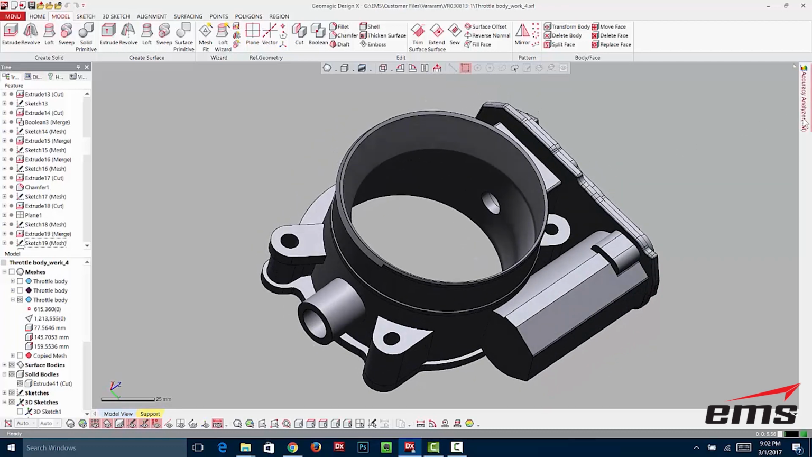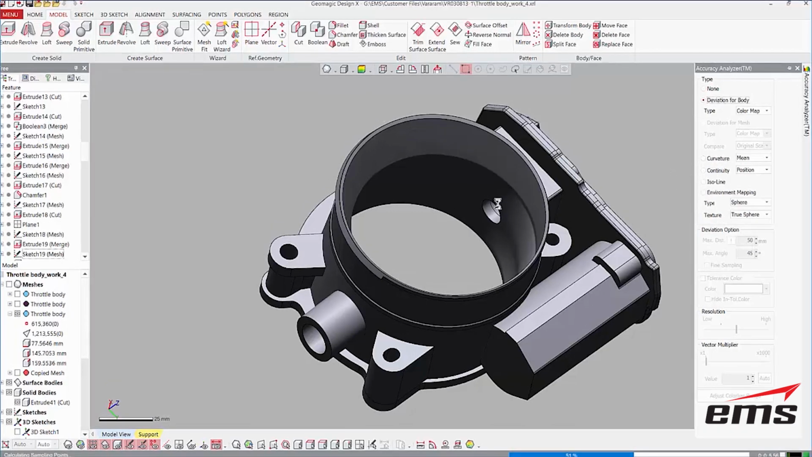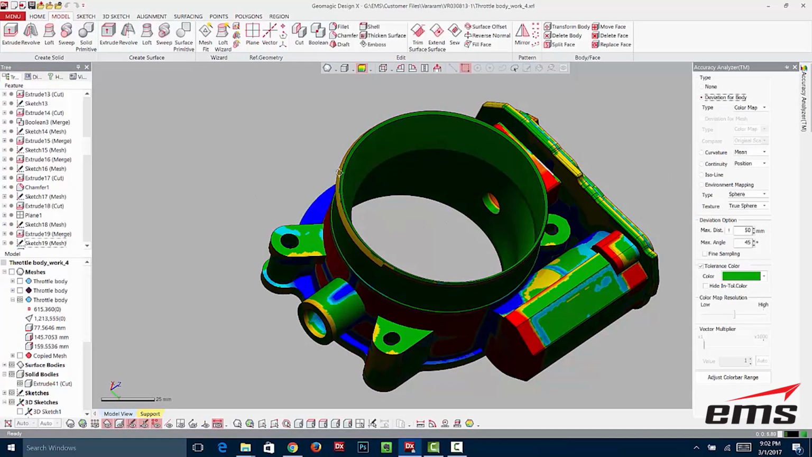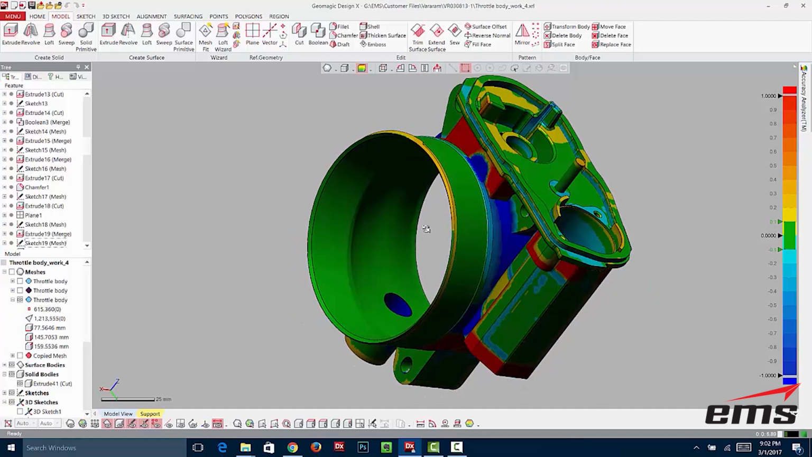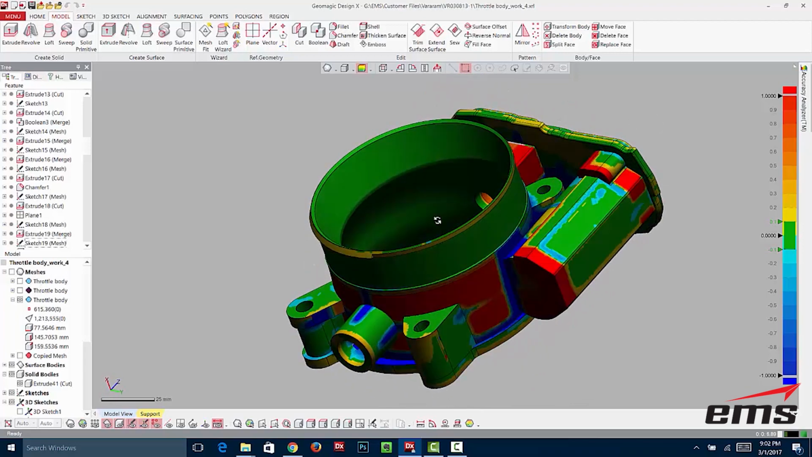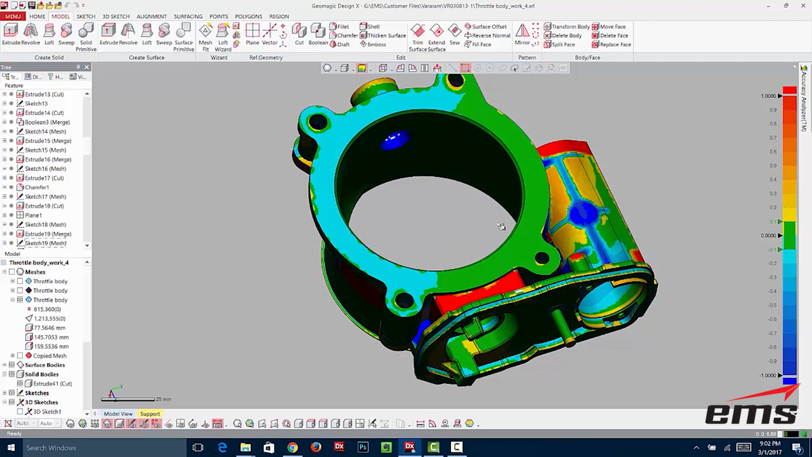The other neat thing is, as you're designing your solid model, you can always be checking back to your scan data. So we're running a deviation analysis here on the solid model, and we'll compare it. So you can see in this throttle body, this green area is very, very accurate to the part. Also, a lot of these machine surfaces are very accurate because they're critical. And then there are other areas that maybe aren't as critical.